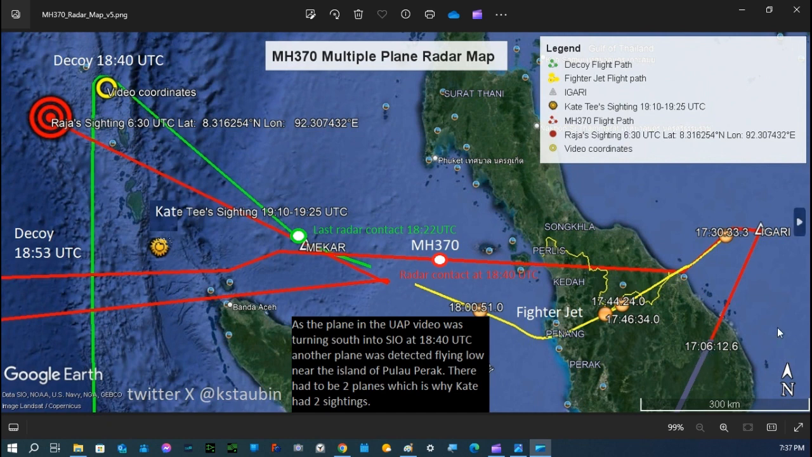So what I believe happens is MH370 takes off from Kuala Lumpur, heads towards Agari, and at Agari, it does a rapid descent, a nosedive to low altitudes, and then flies across the South China Sea, passing two fishermen in a boat here at around 1730.